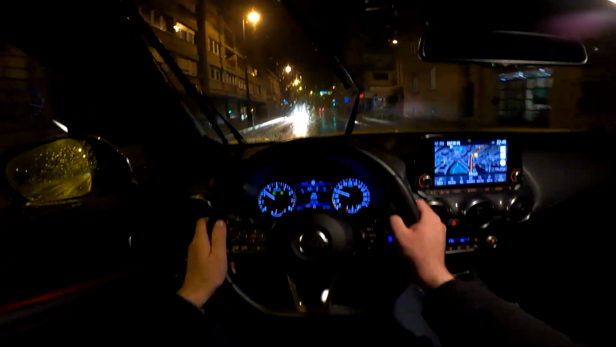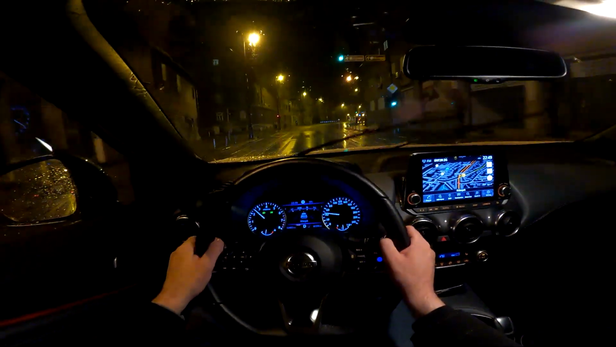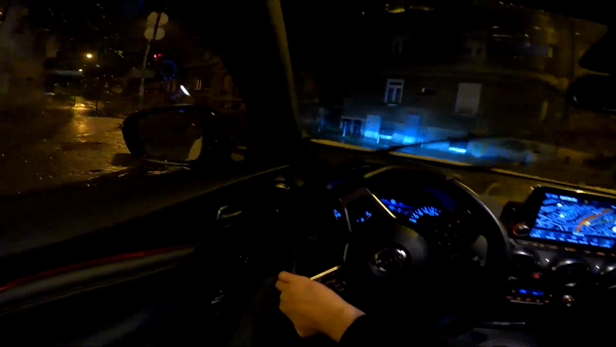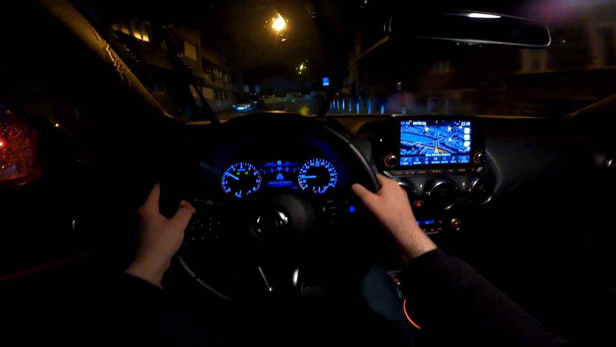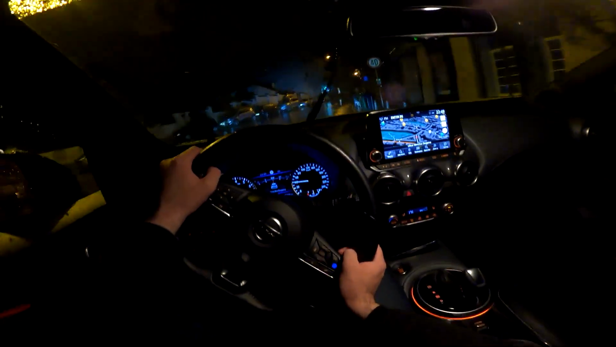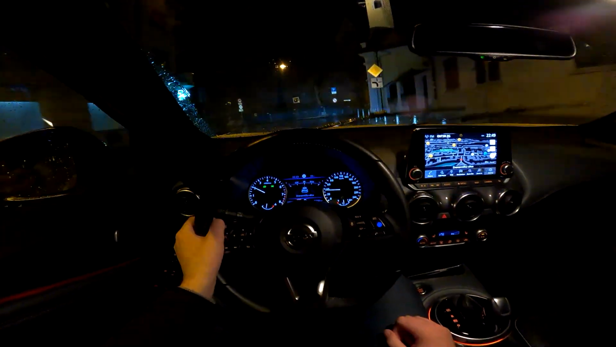And the first generation of the Nissan Juke was introduced in 2010. Back then the crossovers weren't that popular, but Juke had a lot of success, and now it is facing a lot of competitors, because this class, as we know, is right now very popular.